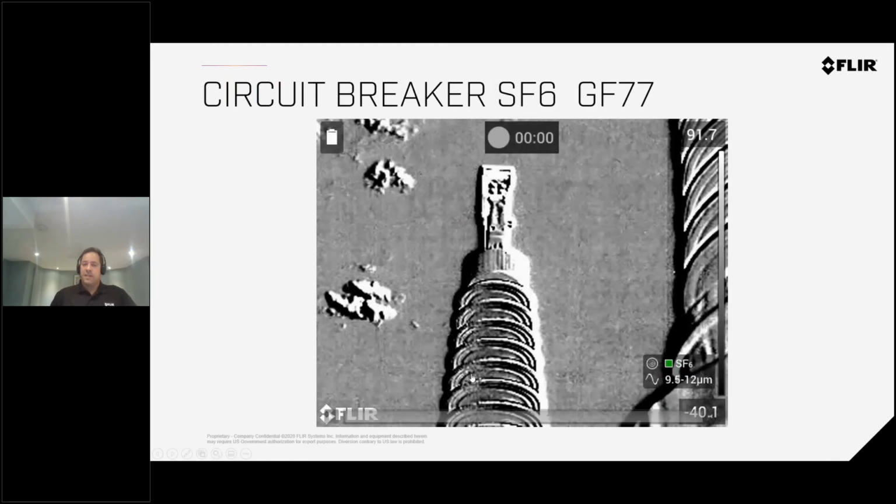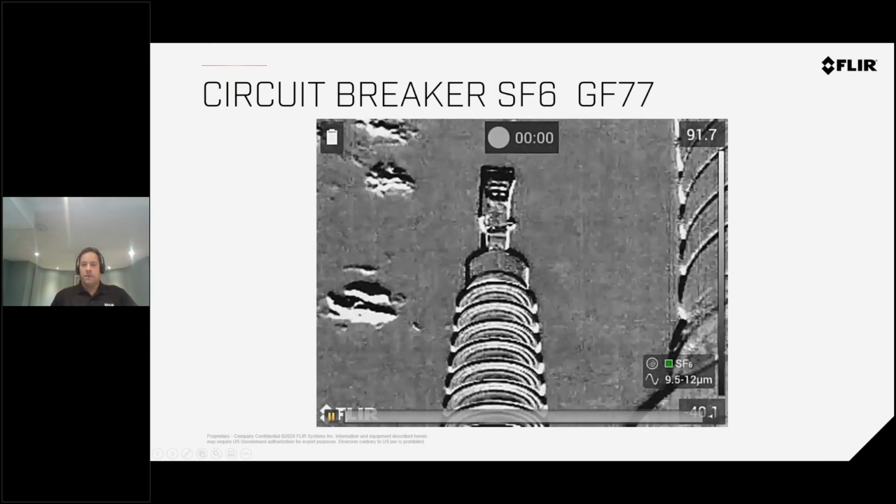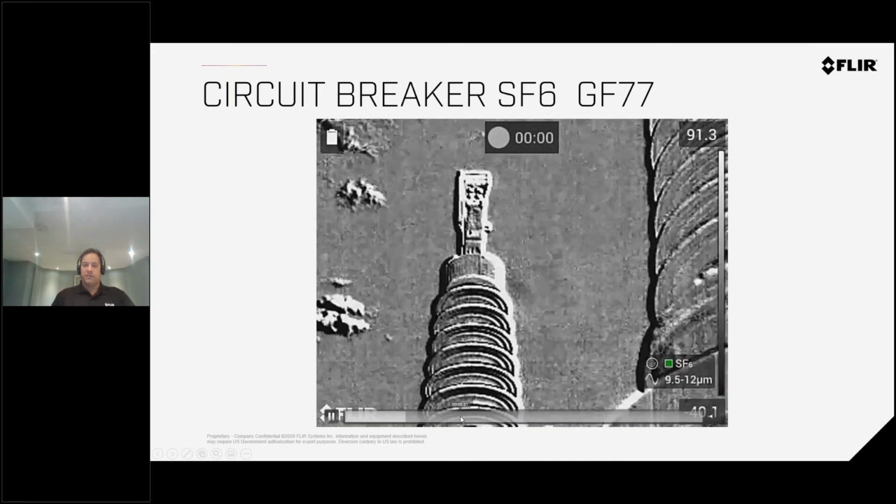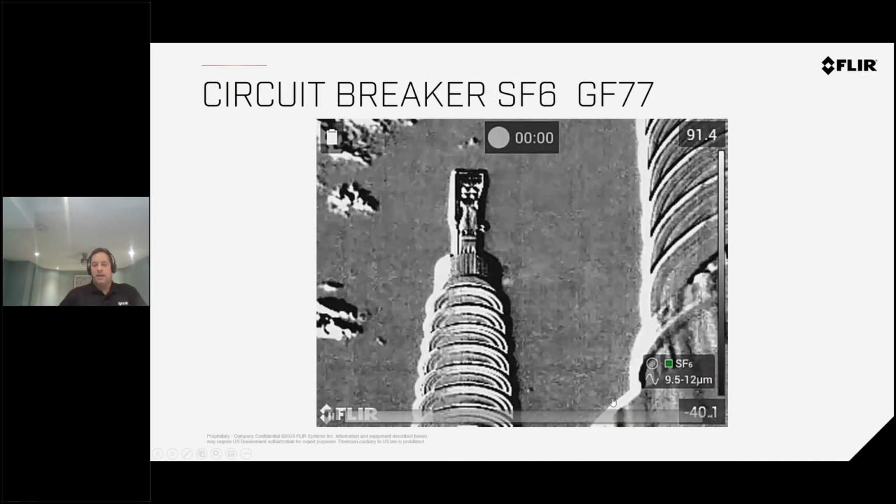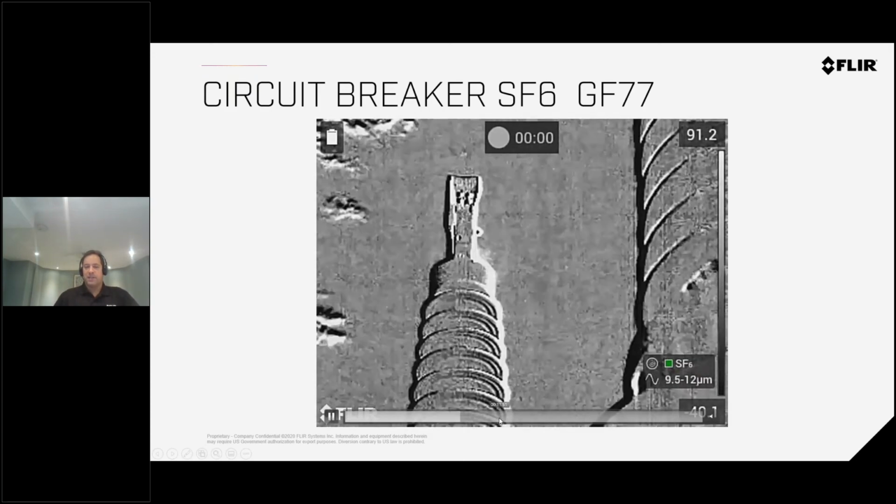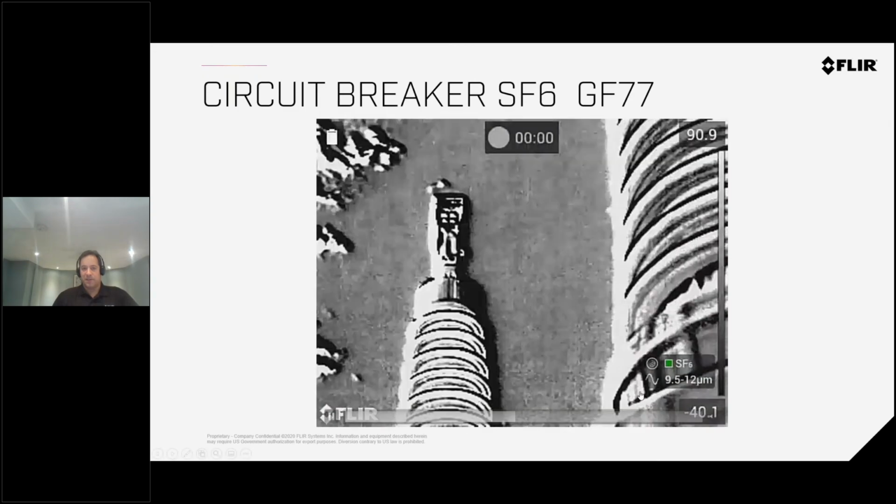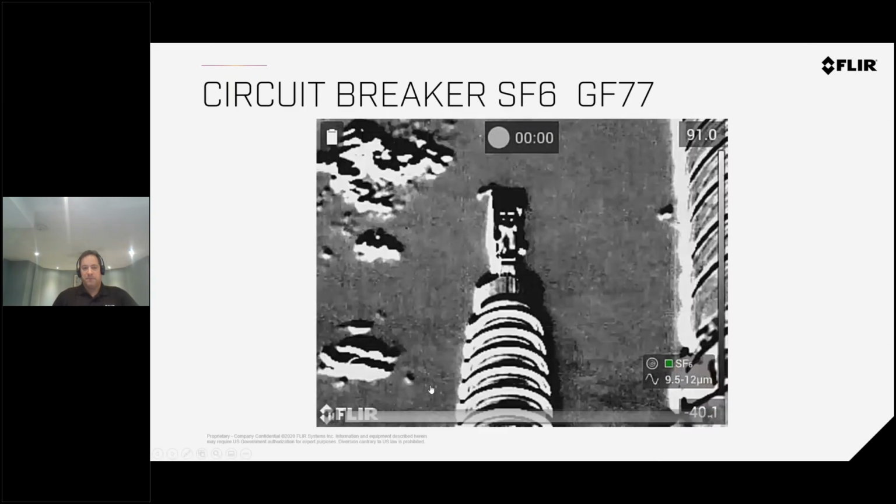Here's an example of an SF6 leak on an insulator. I'm just going to start. You can see the leak is right there. Again, we have high sensitivity mode. The sky in the background is causing this effect. And again, SF6 is typically hard to find, but you can see there's quite a leak in this substation.